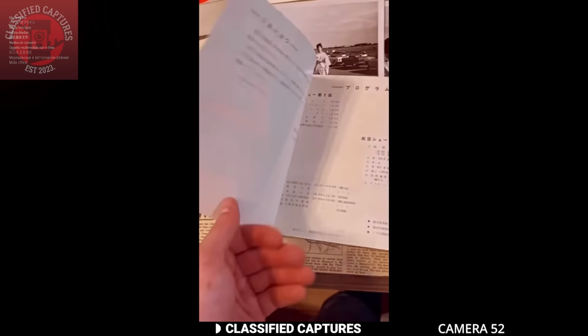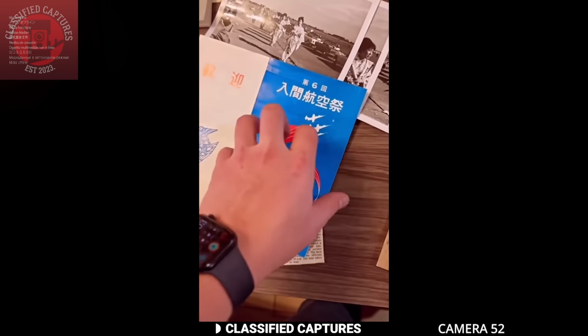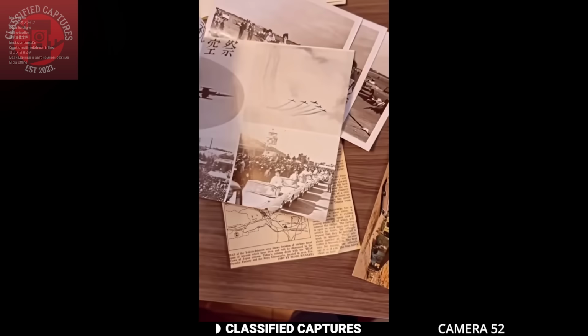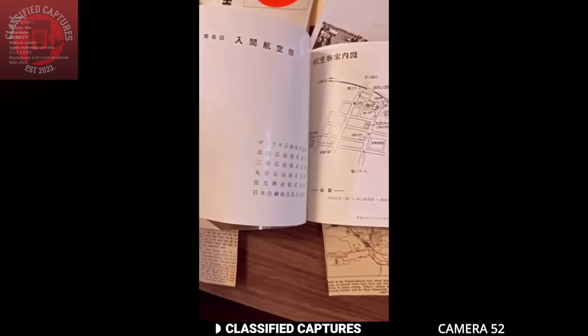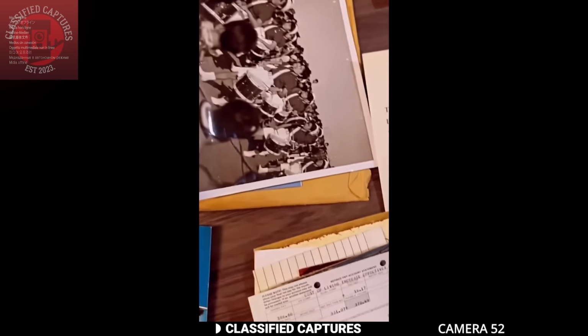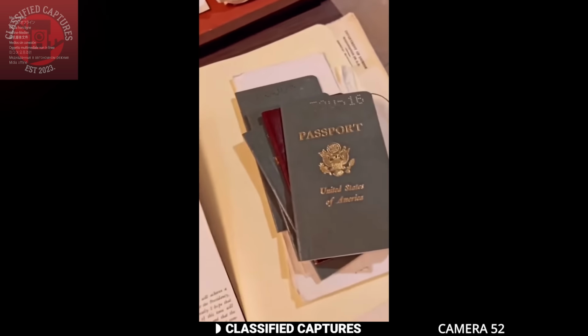That's high-level top-secret history right there. The man says he'll continue sharing updates of his findings, but not everyone agrees with his decision. Some believe he's putting his life at serious risk by exposing what could be deep government secrets. Do you think he should keep digging or walk away before it's too late?